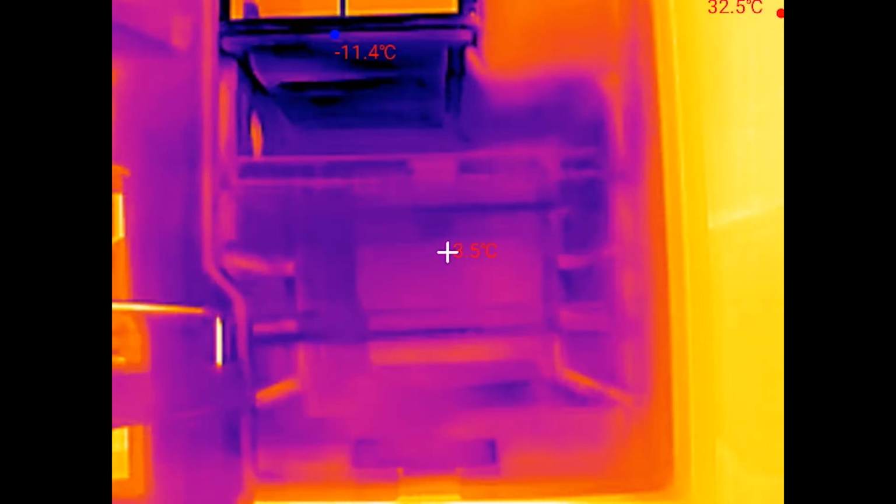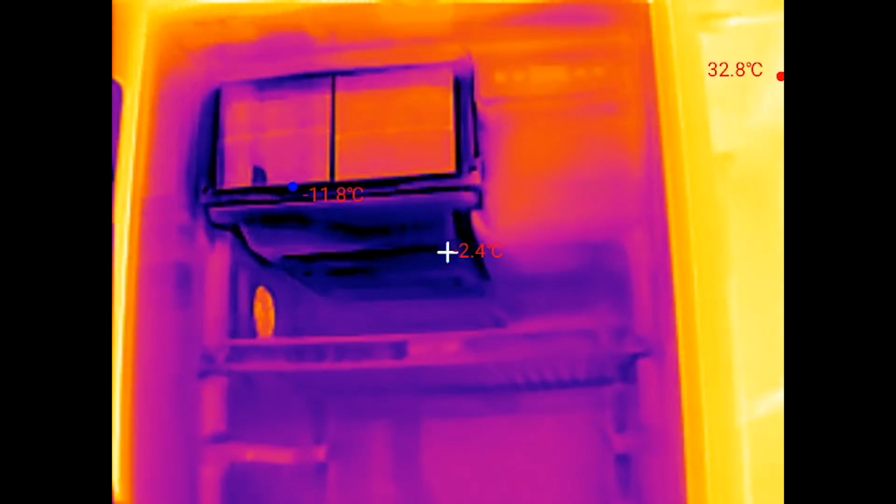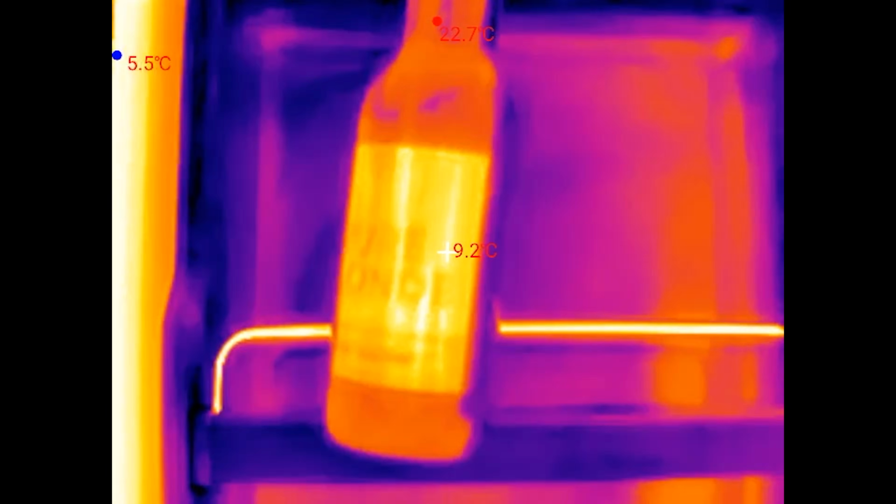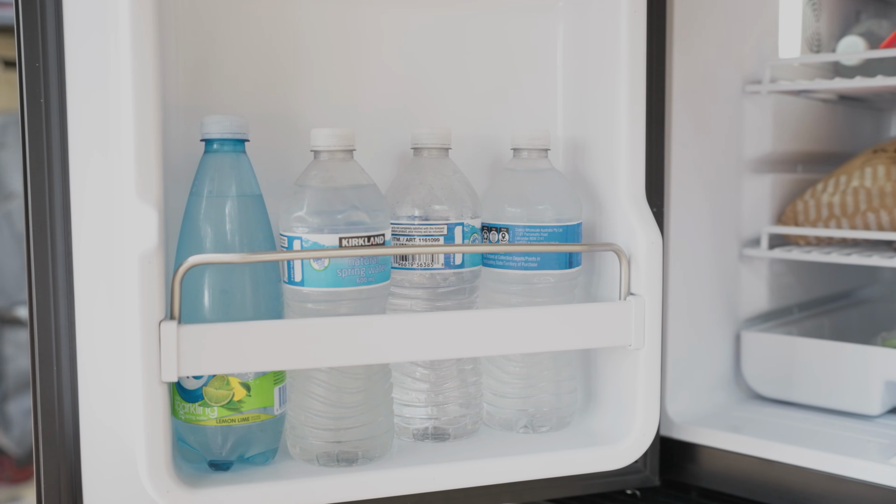The upright fridge performed very differently on the inside. It delivered very even cooling inside of the fridge at 2.6 degrees Celsius. But it didn't cool the beer down as well. The beer bottle that was put inside of the door card was at 9 degrees Celsius. And that kind of makes sense given that it was far away from the elements that are being cooled and it was purely cooled by the circulating cold air inside of the fridge. So if you do go with an upright fridge, the drinks inside of the door might not be as cold as you want.